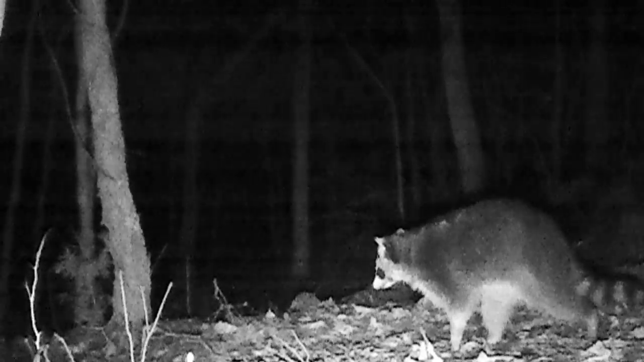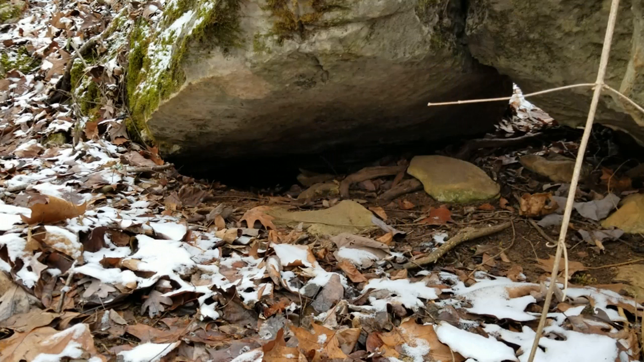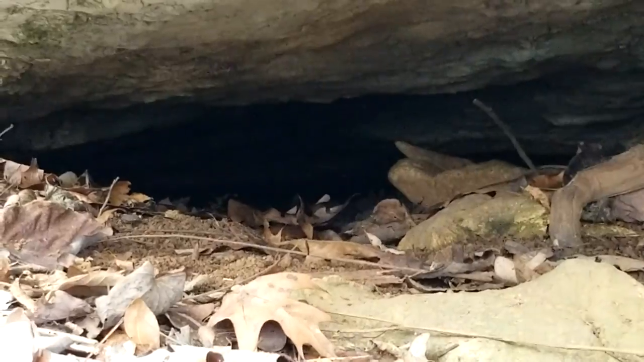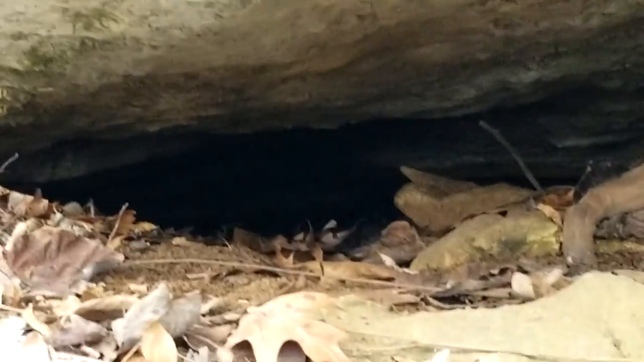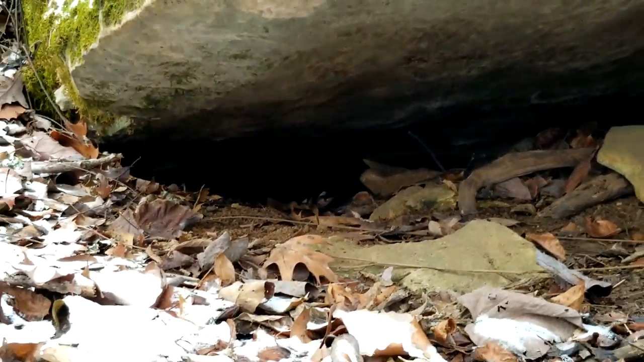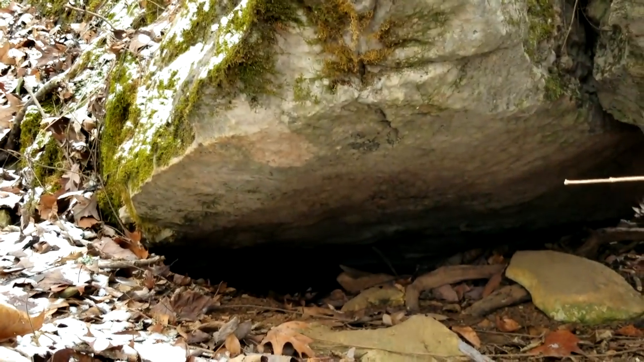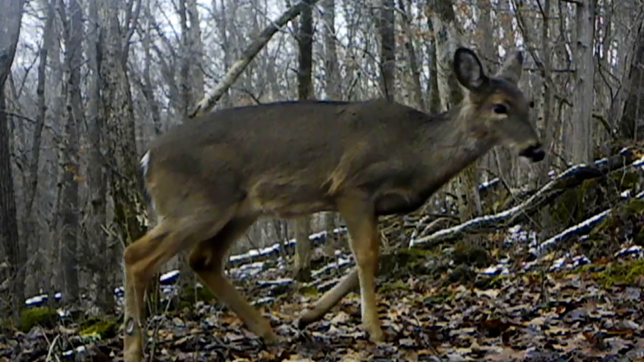They forage all night long, no matter what the weather is. Now back here at the rock during the day, I filmed this with my camera while I was changing cards. There's what that rock looks like back up under there. Have to be a big cave or hole under that rock for that many animals to be hibernating and staying warm in night and day.